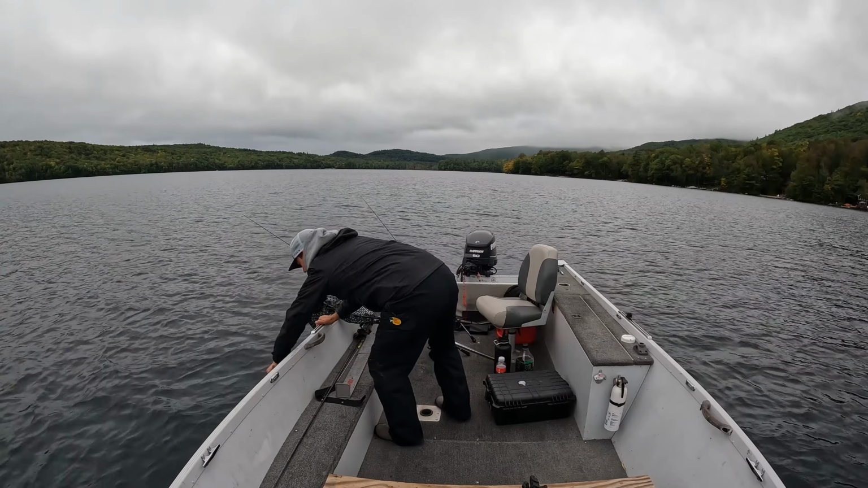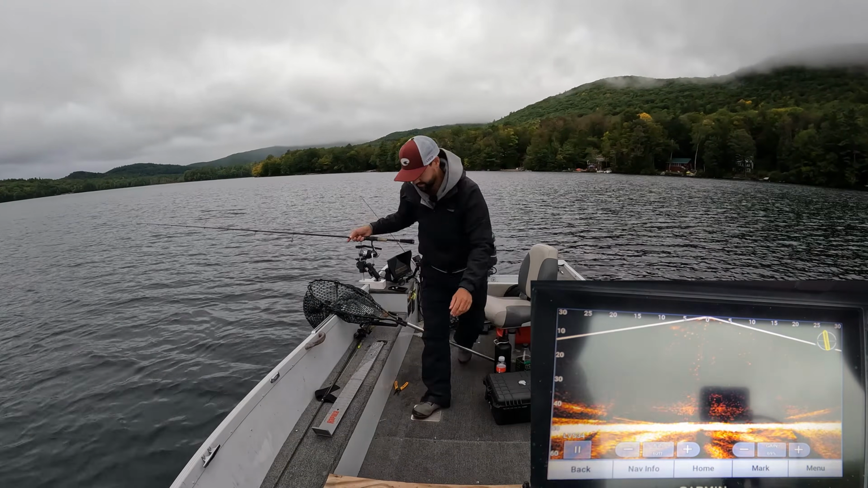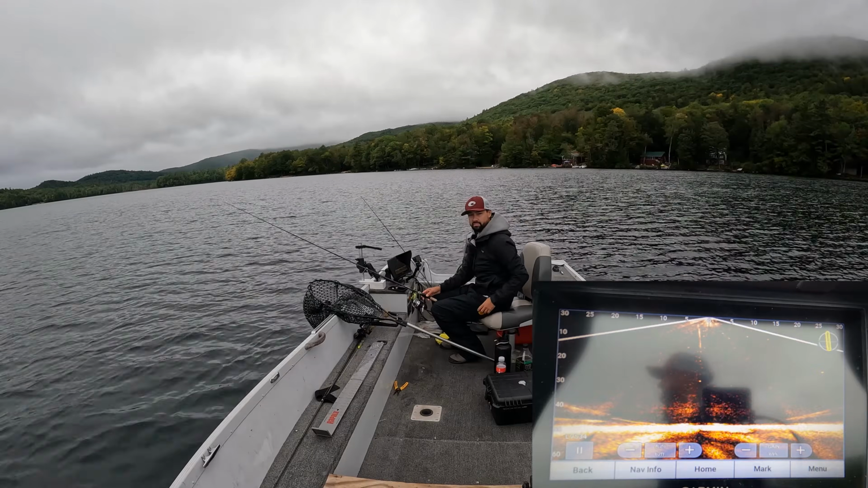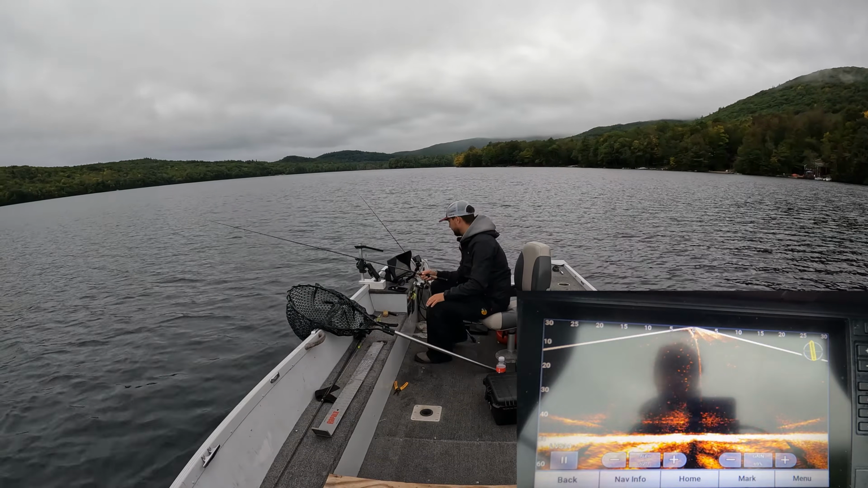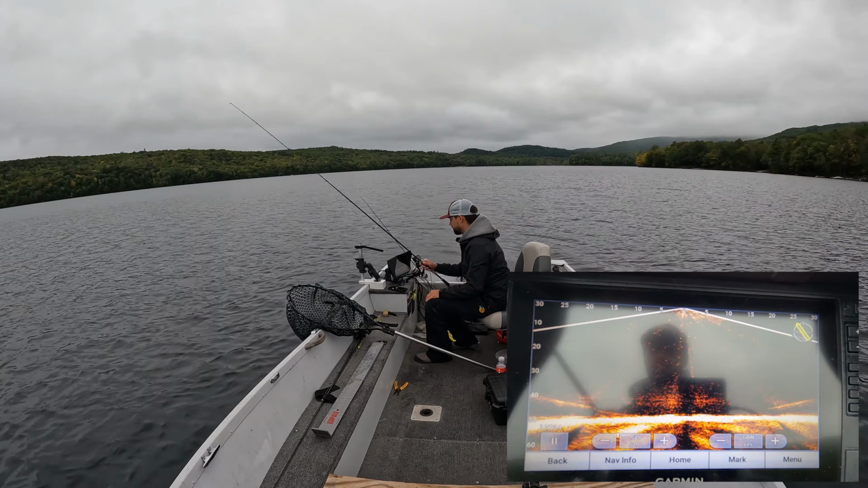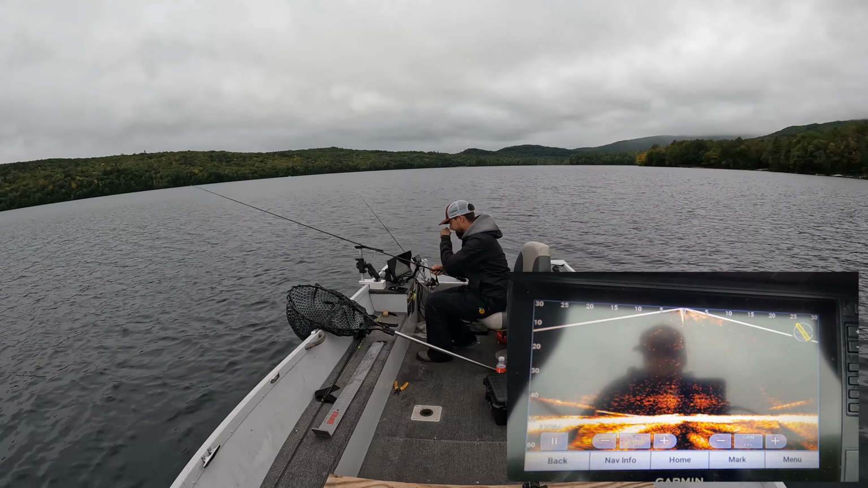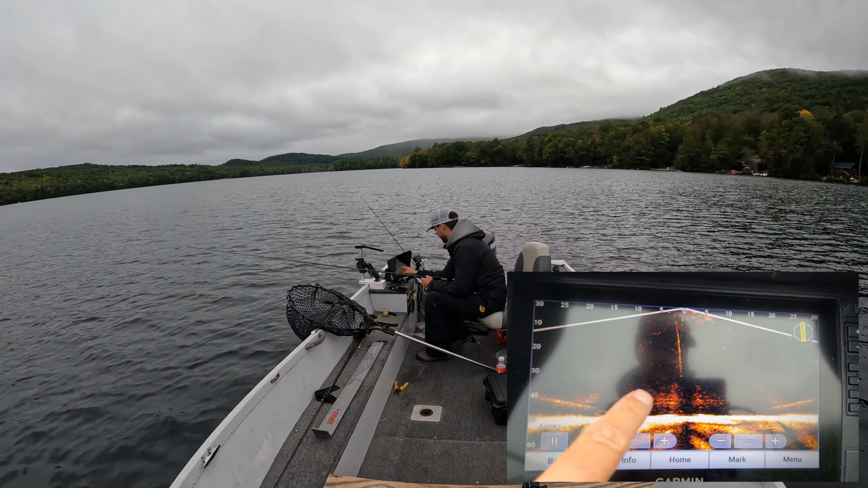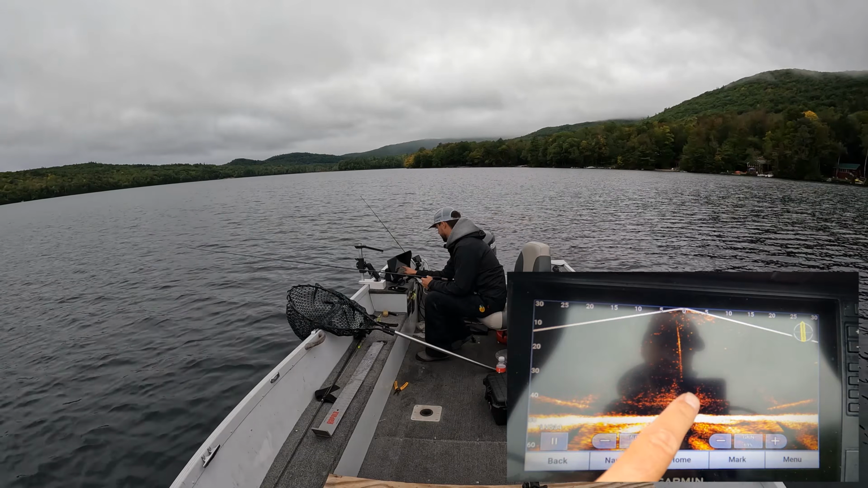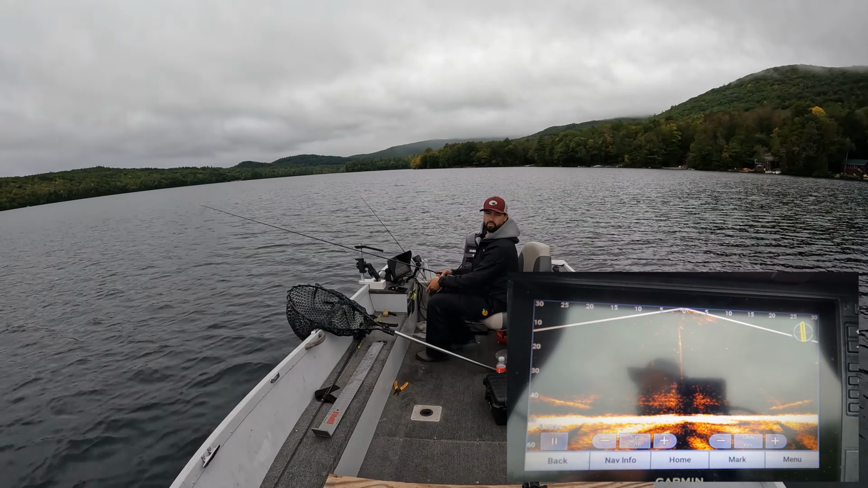.22 incher, 22 and a half. Keep them fired up down there. Rarely do they suck baits off the bottom, for me at least. Check your drag, guys. Always check your drag. Oh, he's down there still. And this hard pack, as I call it right here, like 40 feet below is the thermocline. It's been consistent throughout the whole lake, so.